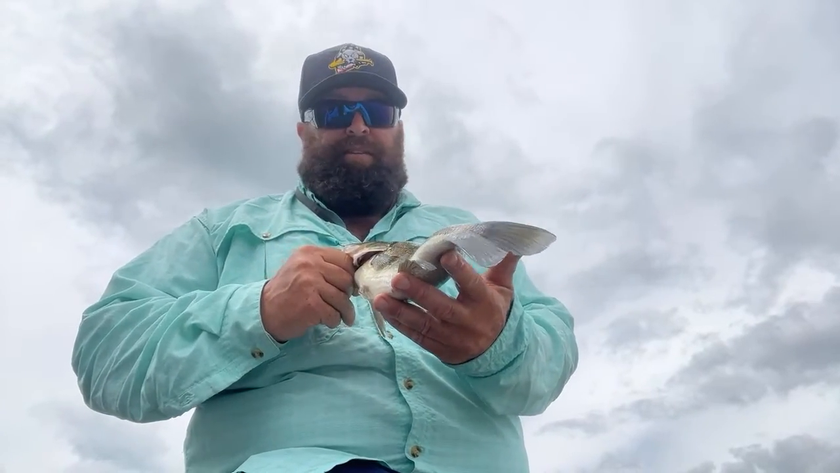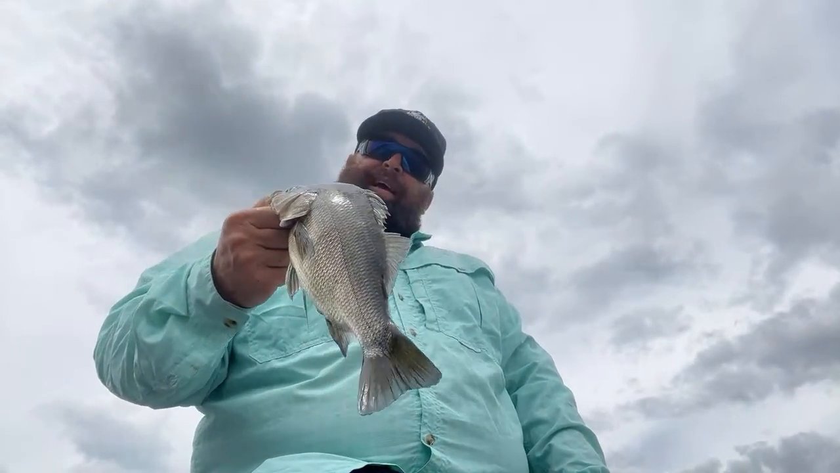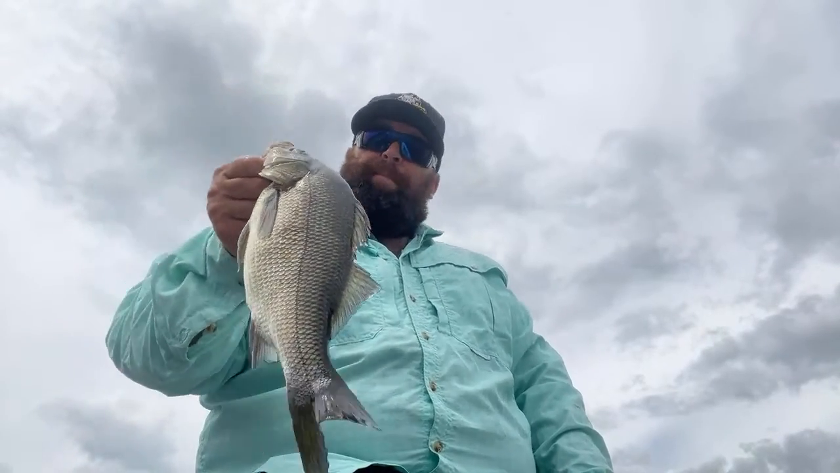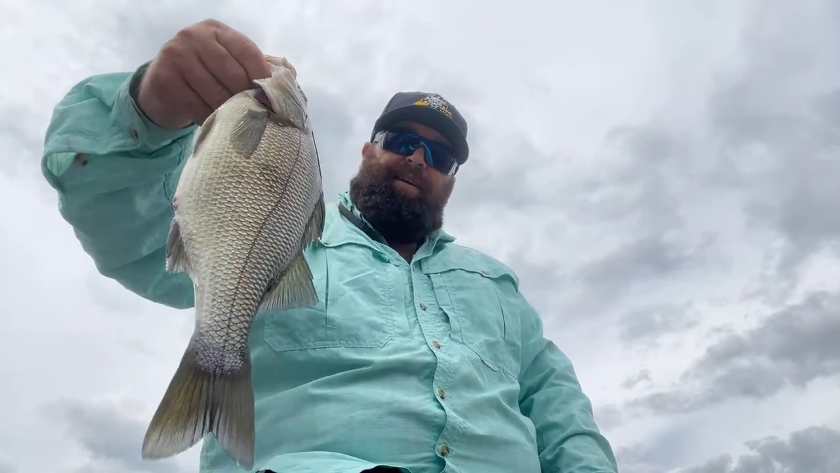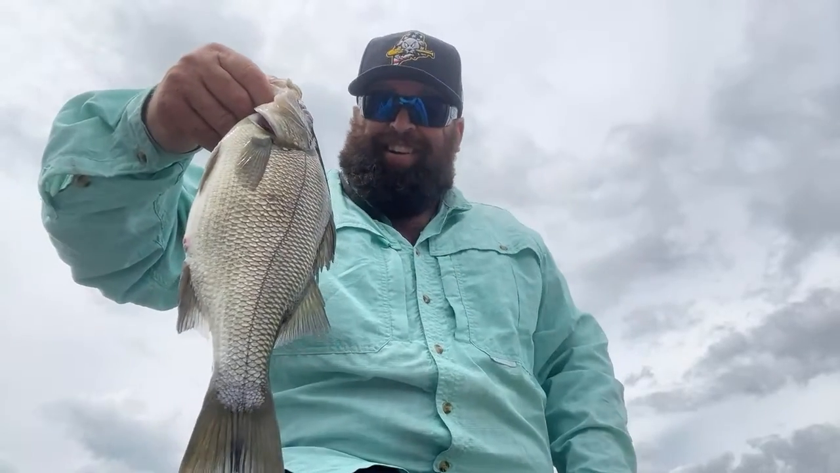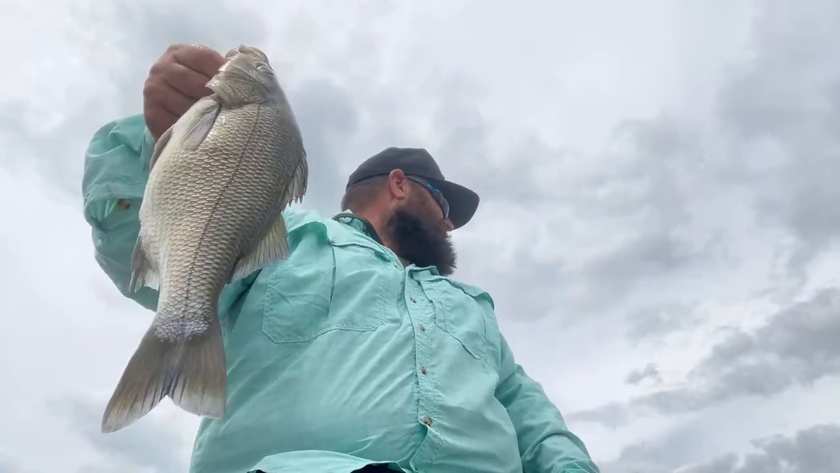Hard scales on them. They're pretty scaly fish. I just fillet these. I don't descale them or anything like that, but they show up incredibly well on the Livescope because of how hard those scales are. You get a crazy return on them. But as you can see, that's a nice white perch there, and he's got that snook line on him. I don't know if that's more prevalent while they're spawning or what.